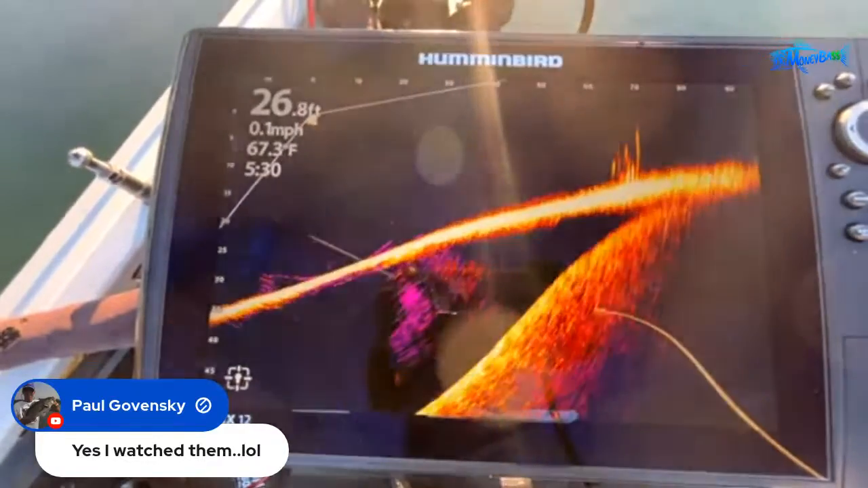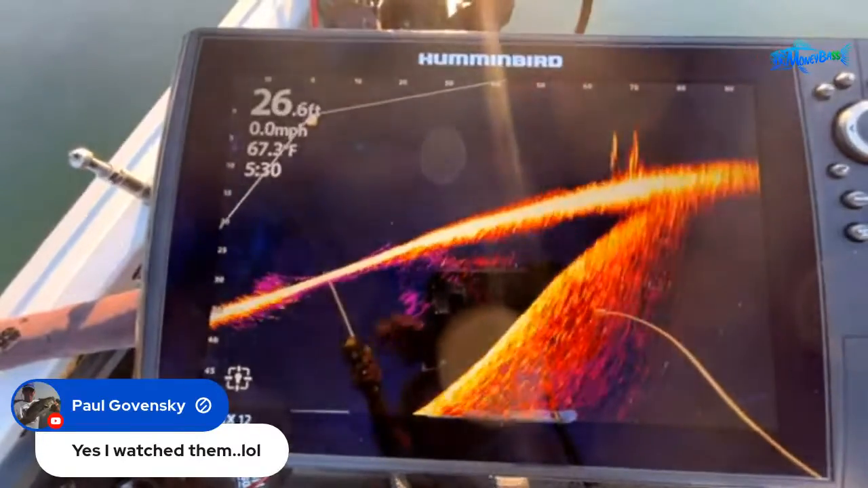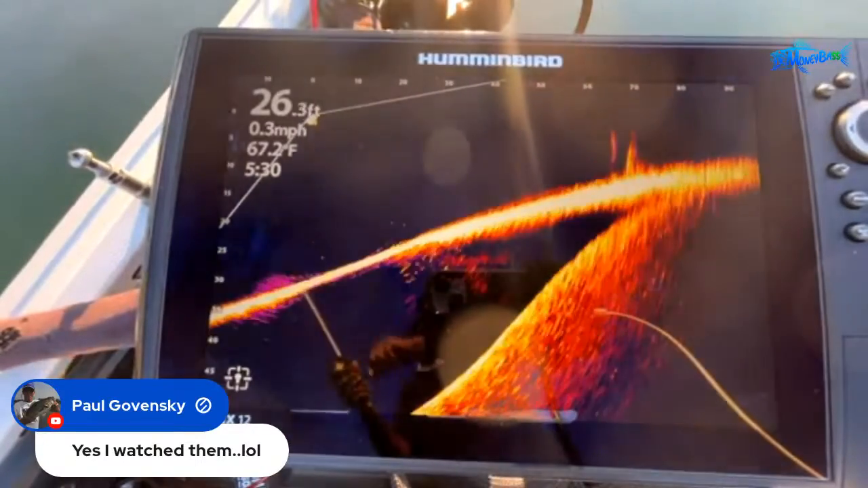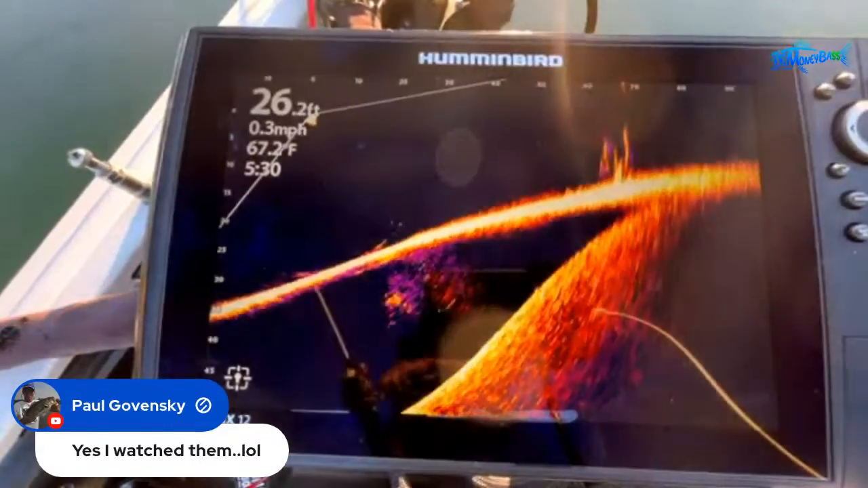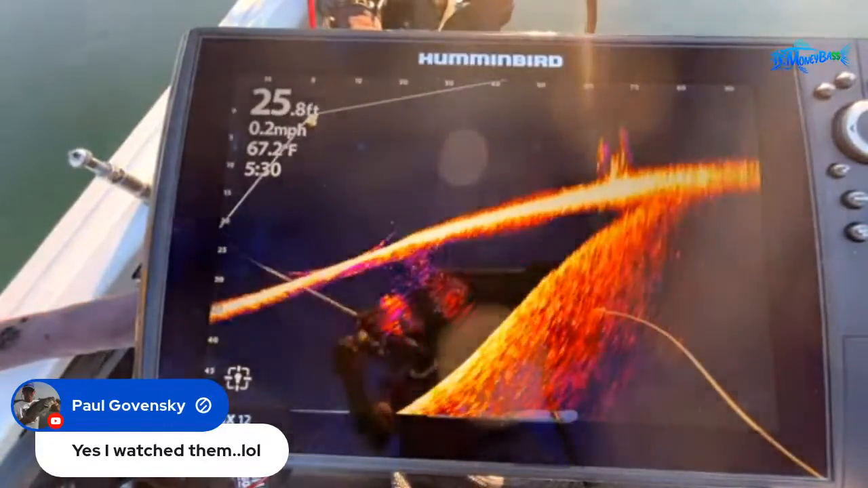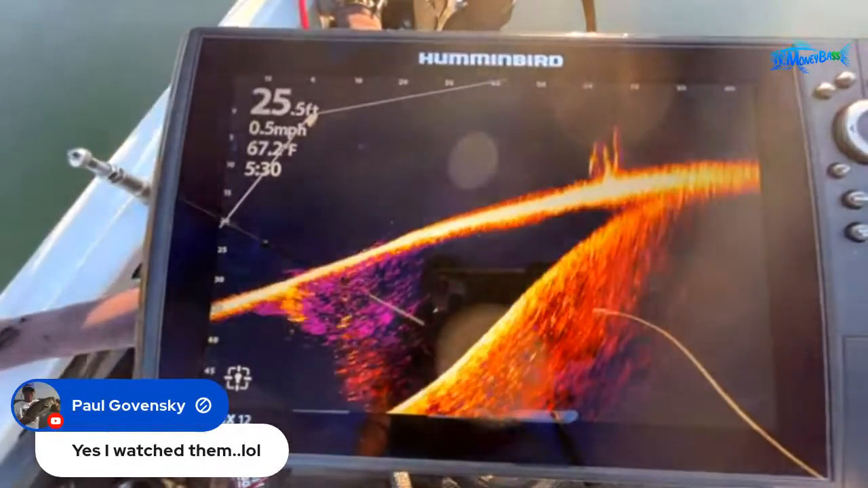Let's see if I can get this in the beam. Nope, missed the beam. All right, what I'm going to do is cast out to about that 75 foot range so you guys can see. And this is a shaky head, guys. So I'm going to throw out here about that 75 foot range. See if I can get that right in the beam.